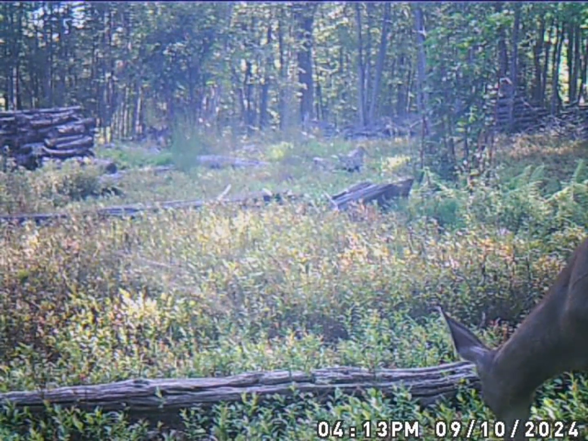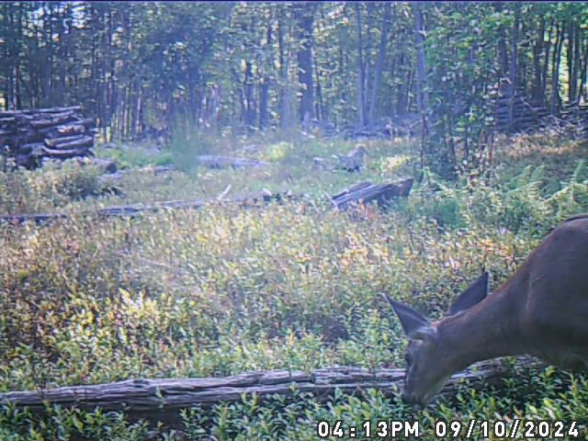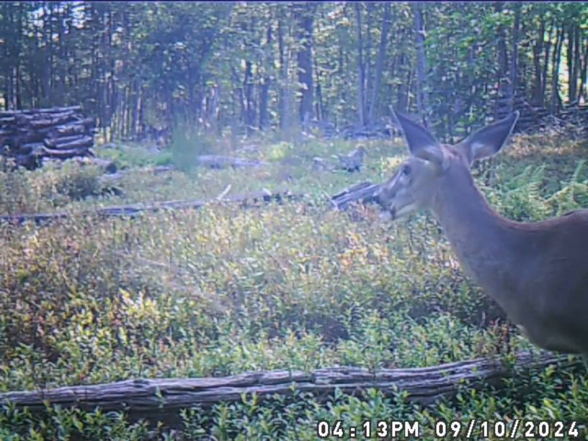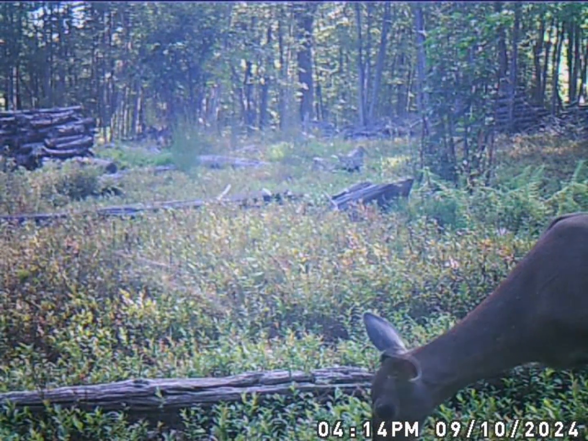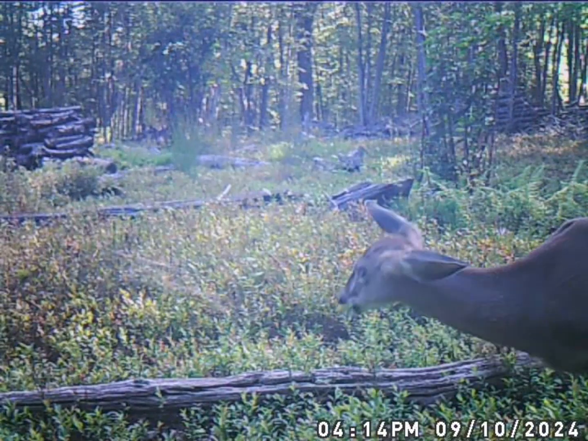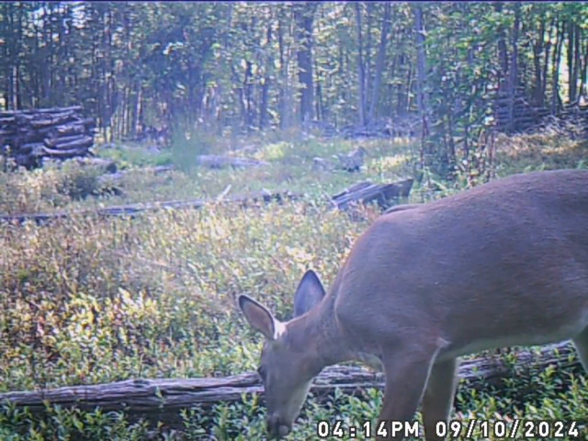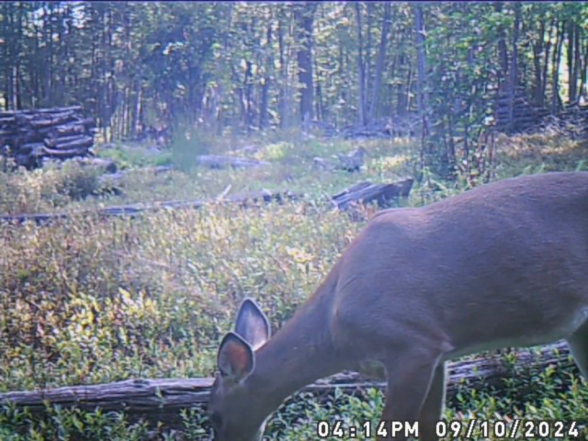Here, where I hunt at on the mountain. Looks like that doe's just feeding in blueberry bushes, but there may be some rye growing in there too. I ain't sure where all I did throw it.